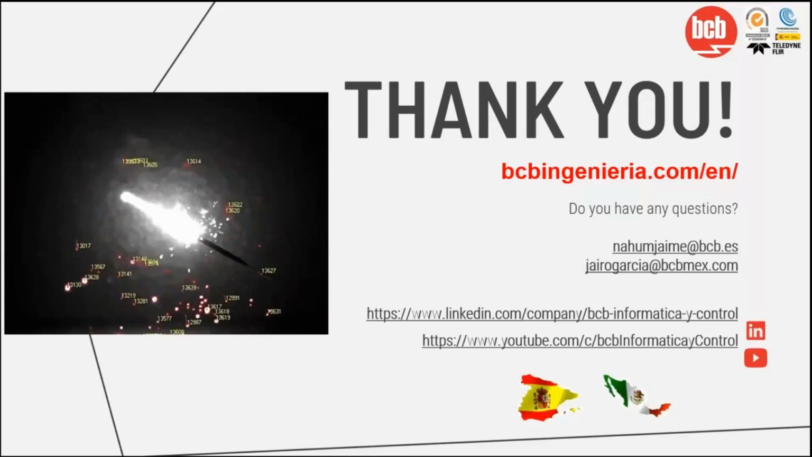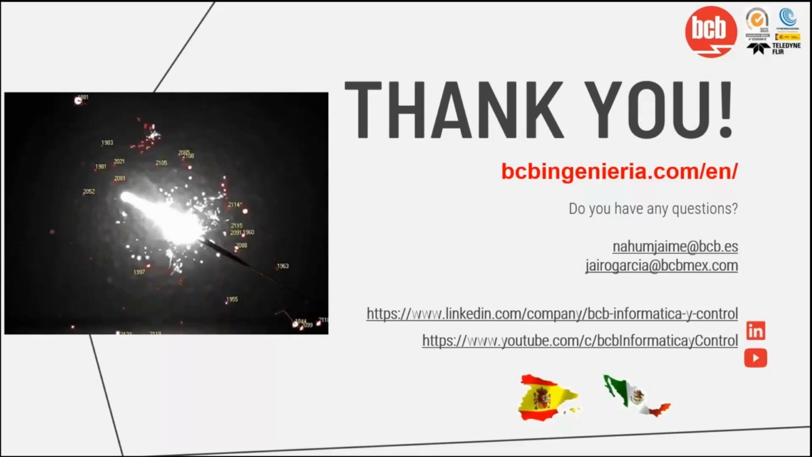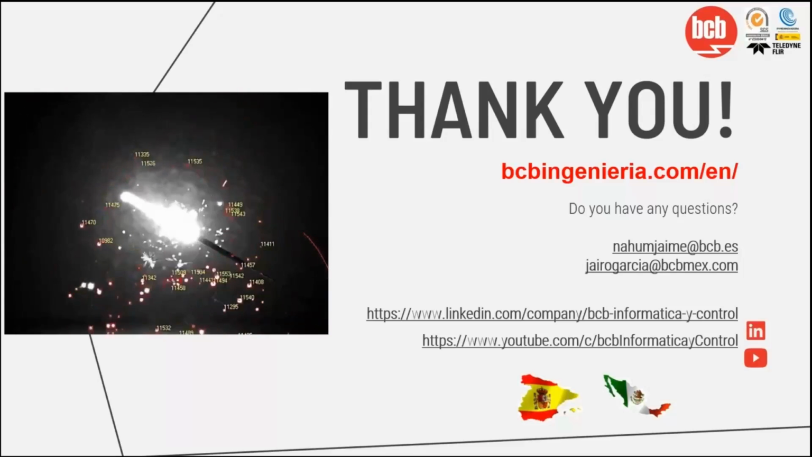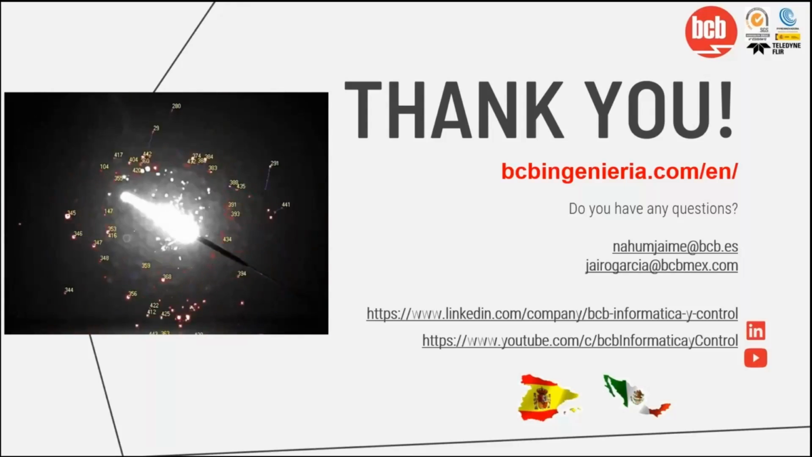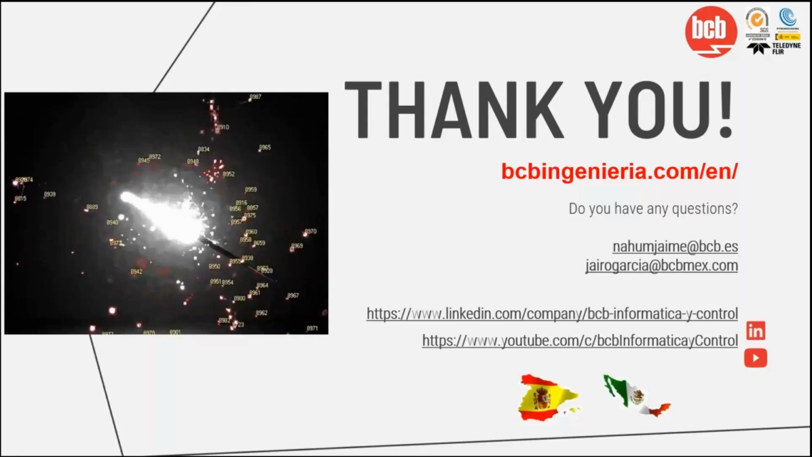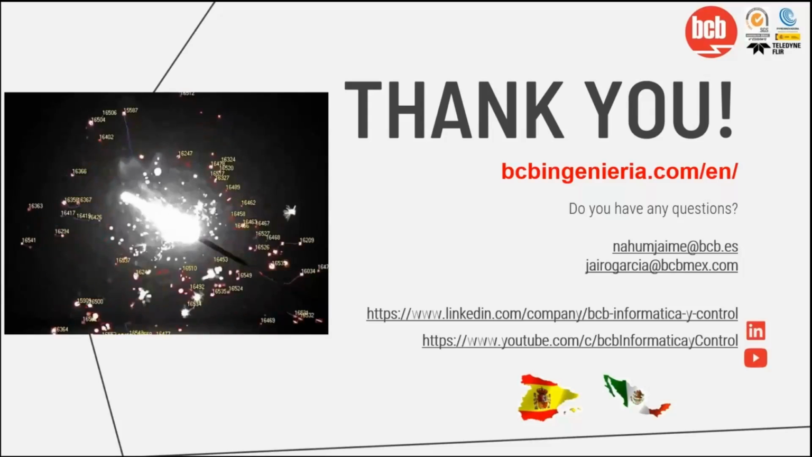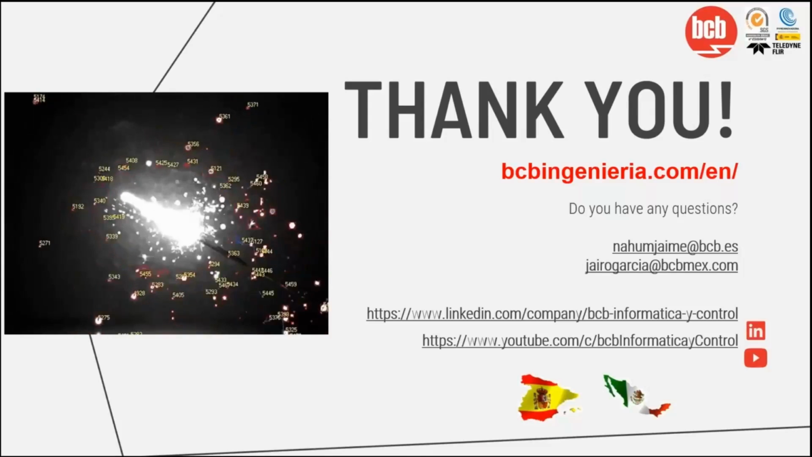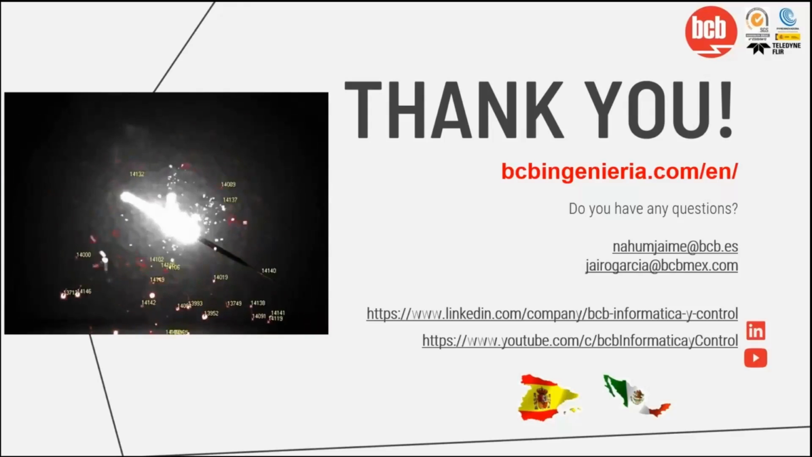So in these cases you need additional protection, for example, to cover the lens, or also an air curtain. We at BCB have a lot of experience in protection systems. This helps to assure that the camera will have a continuous measurement without obstacles, without any dirt. You know that in a mining environment, if you do not cover something, you will have a rock in a couple of days. So the protection is very important.